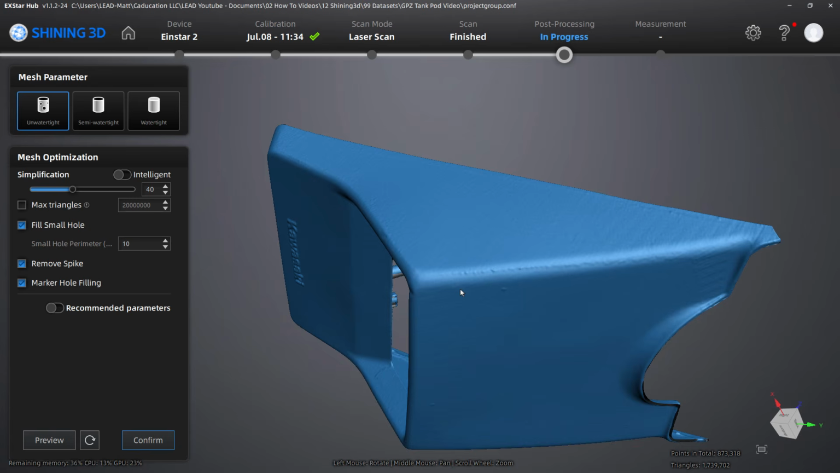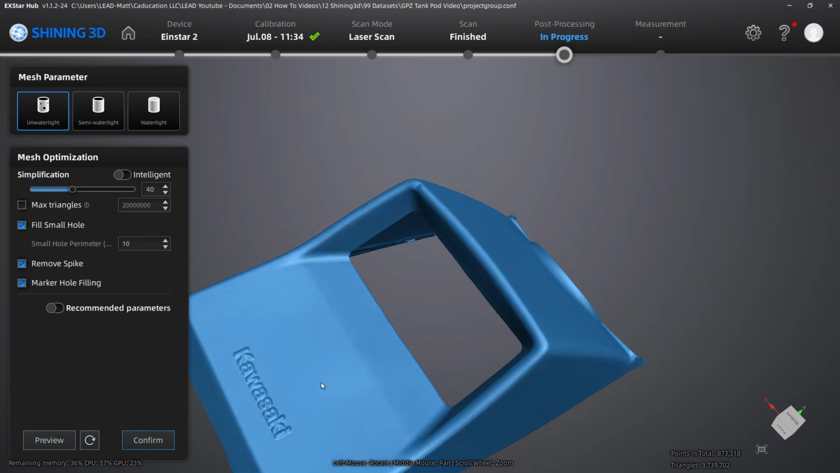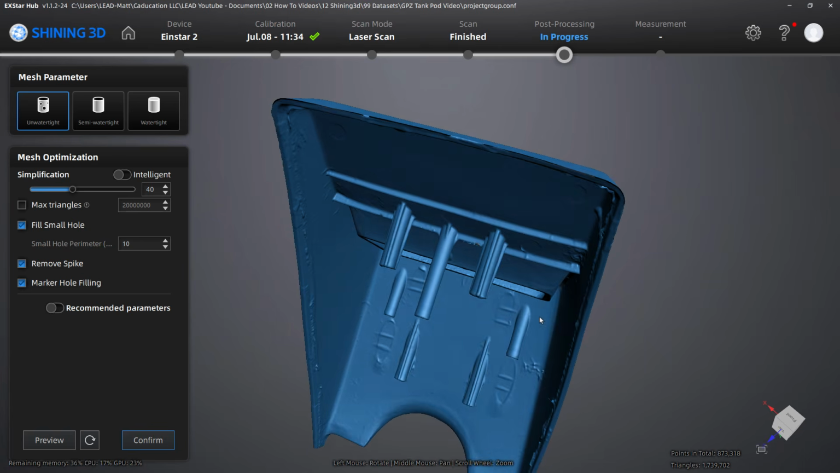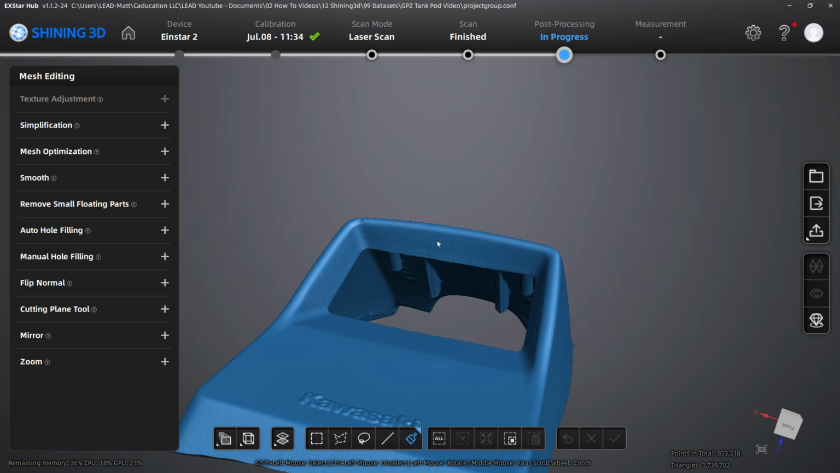And so if you need to clean that up, then that's what you would do, is go back to the points. Everything there looks pretty good. Kawasaki logo looks pretty good. This edge could be better, but that's probably a result of my scan. I've got a lot of detail on the inside. And so I'm happy with that, so I'm going to confirm that.